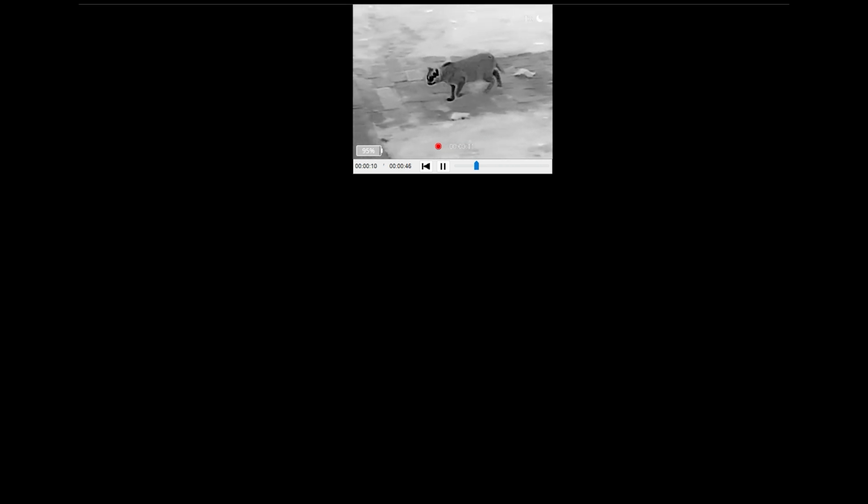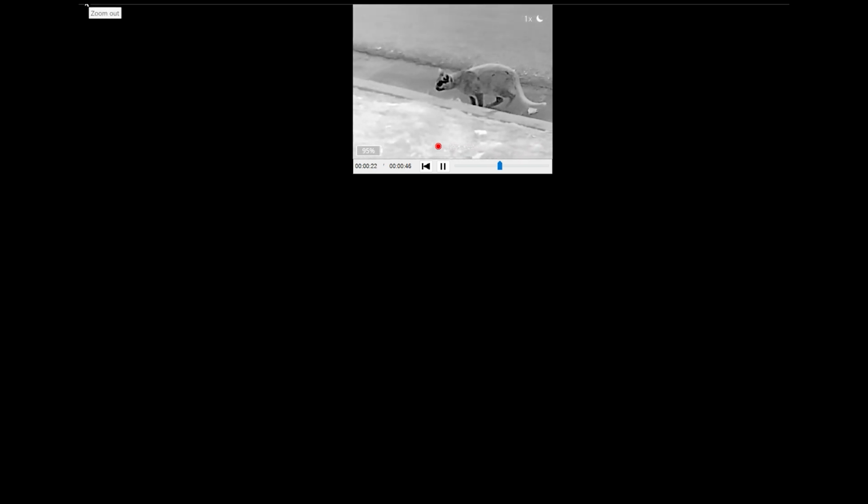But like I said, it's pitch black outside. It's thermal, so it doesn't need any light whatsoever. This is not night vision. It's thermal. But pretty cool. Works pretty good.